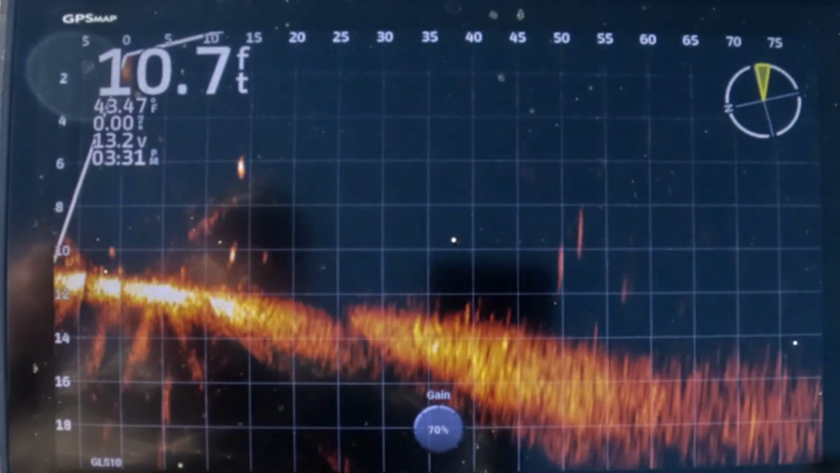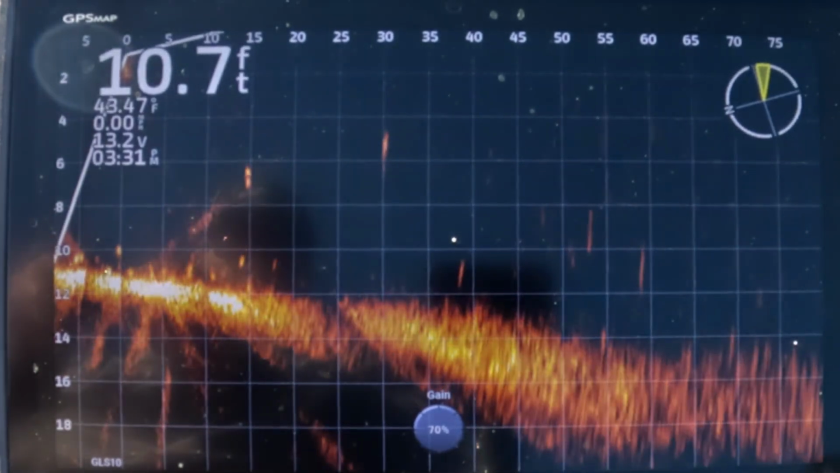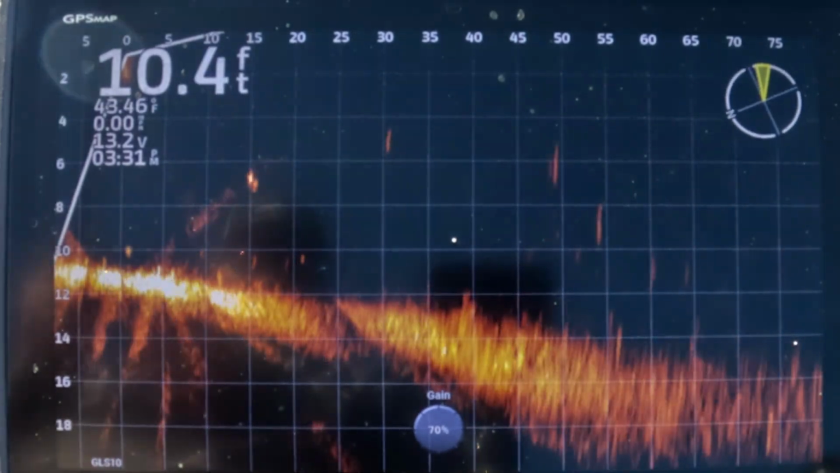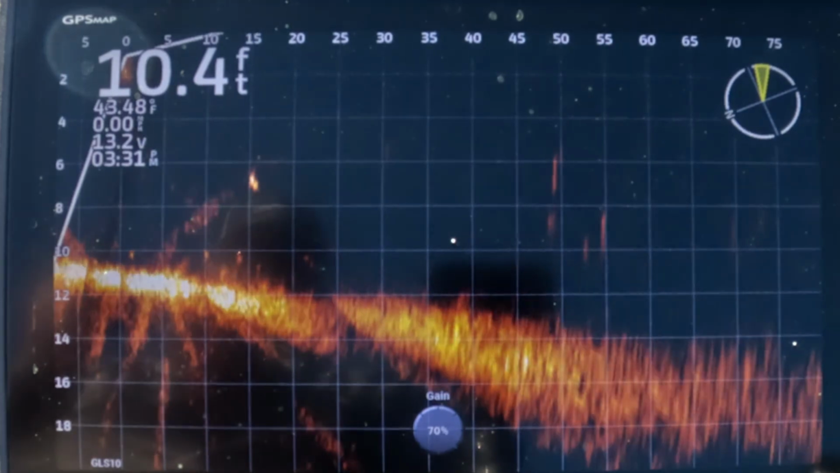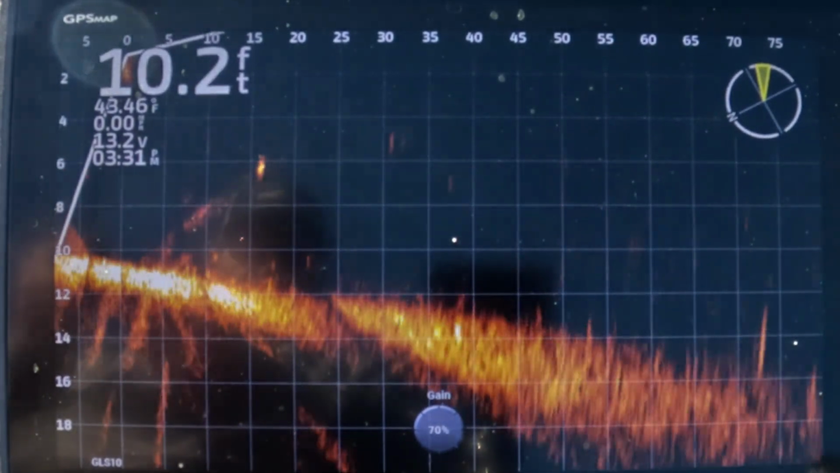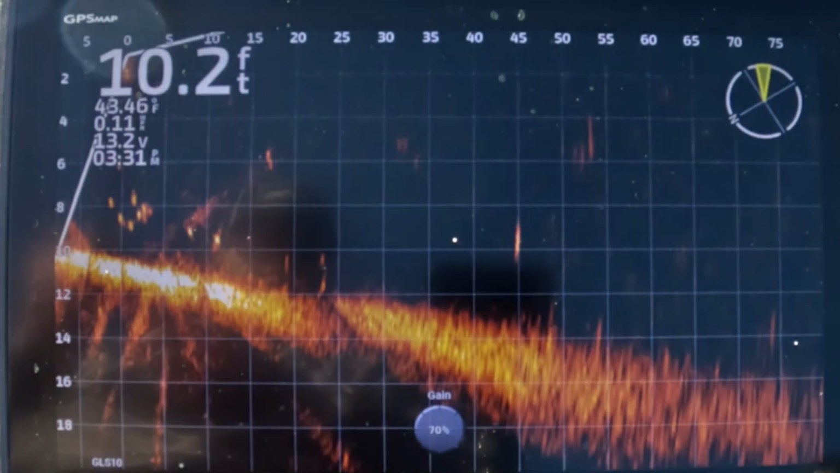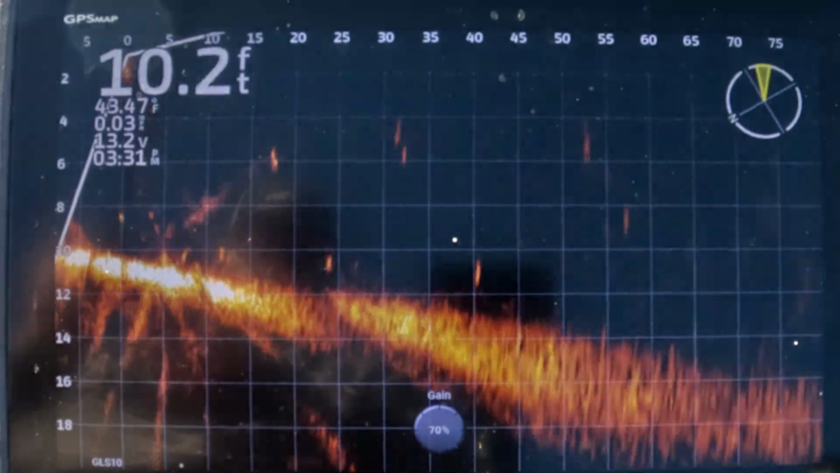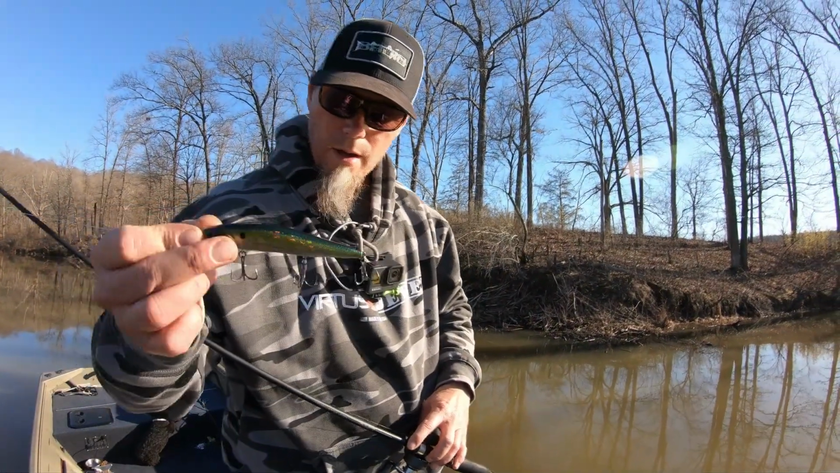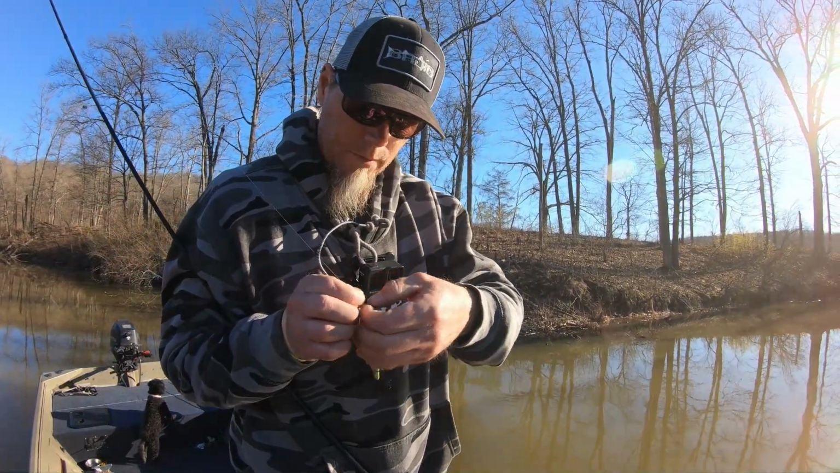It's down there about 6, almost 7. Yeah, really 6. Okay, so the Sense Provoke, I'm calling it 6 feet, maybe just a hair deeper on the mono. Let's try it on fluorocarbon.